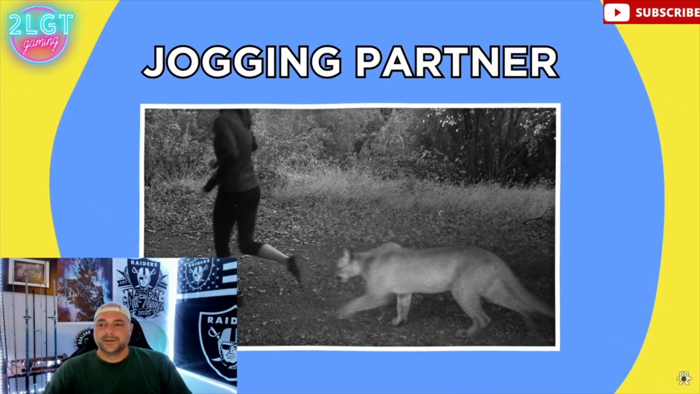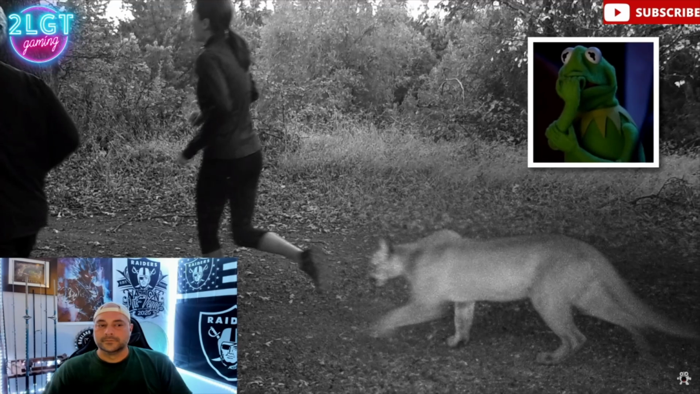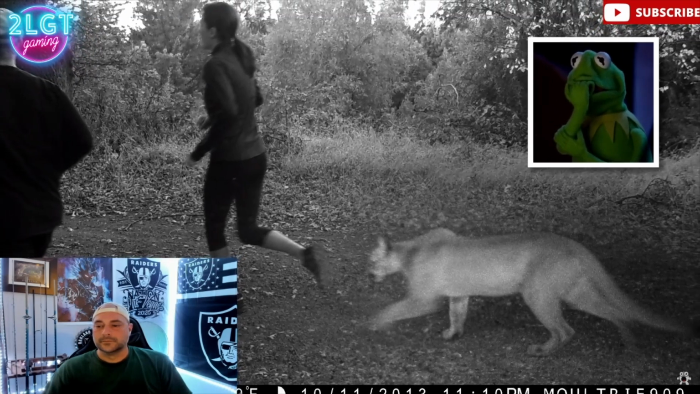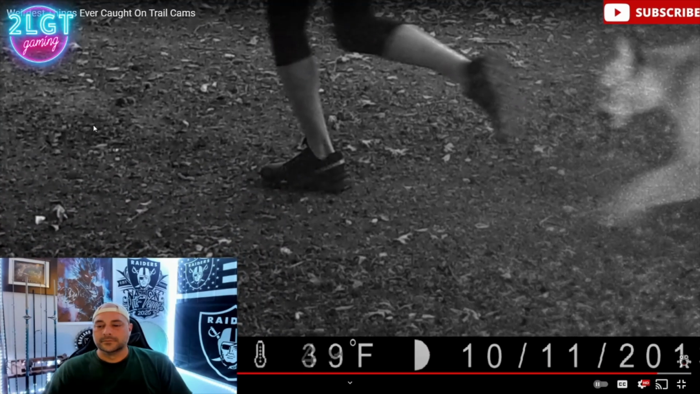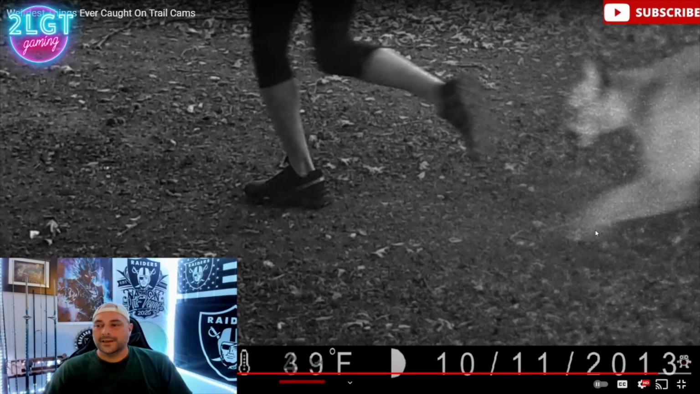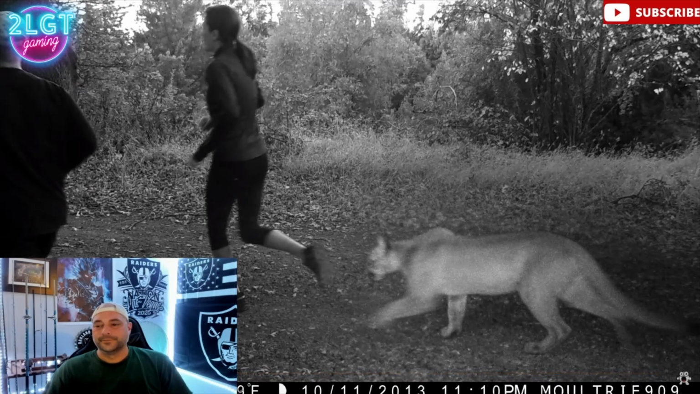Jogging partner. At first glance, this heart-stopping trail cam image looks like a tragedy waiting to happen. But on closer inspection of the timestamp, you can tell this is actually a composite image. This is all too blurred out, then her foot's all blurred out. Nope. The same track at two different times of the day.